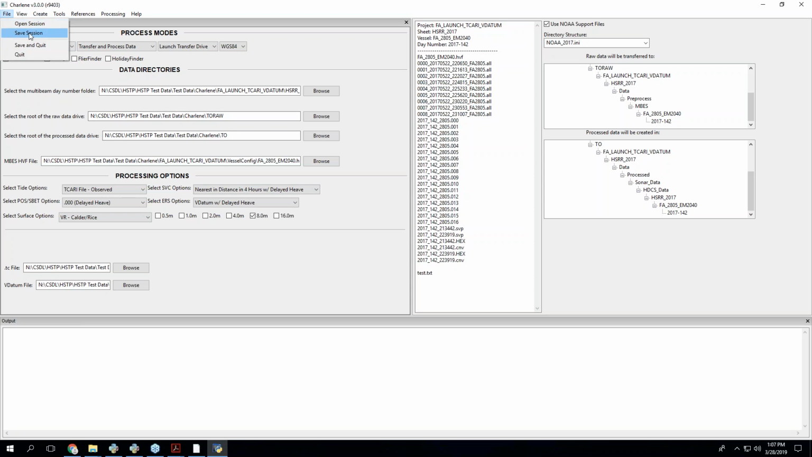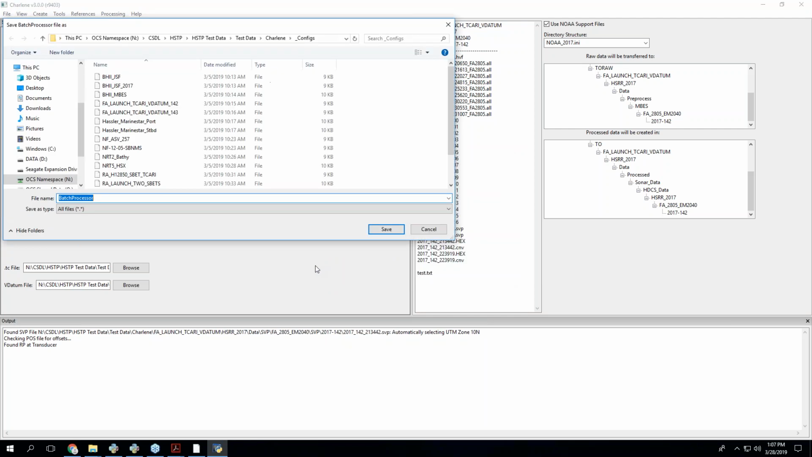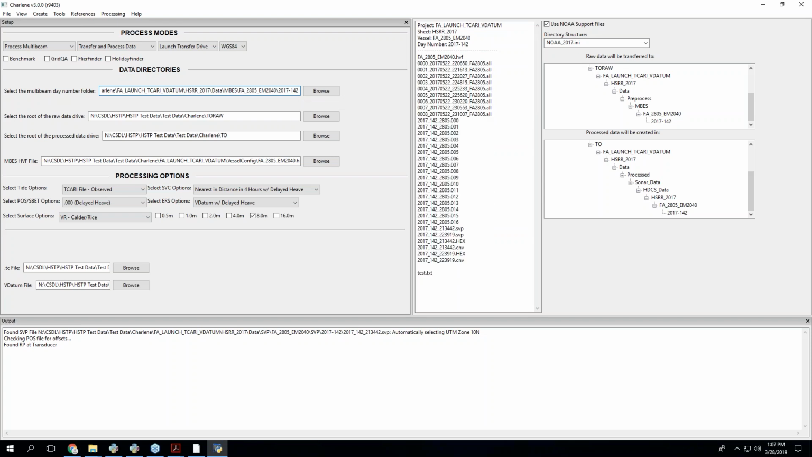So you can go in, you can save a new one, right? I have a library of session files just because, if you have a project set up where you're looking for one folder and the next folder is just like 143 or something, you can just change this and find the next day.